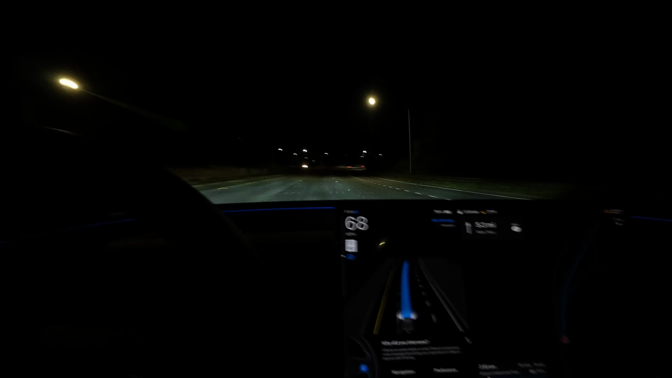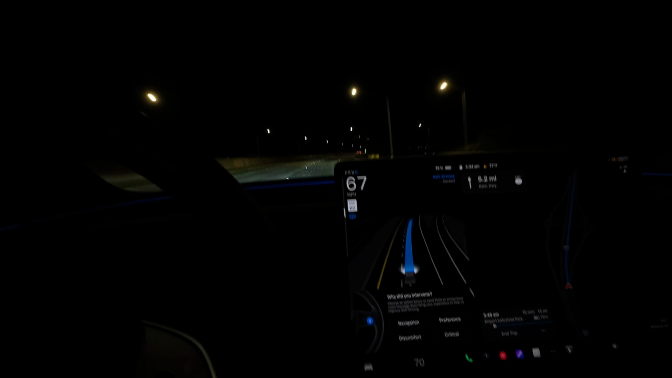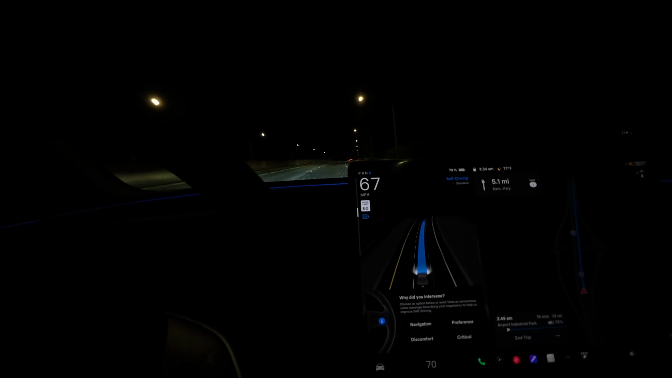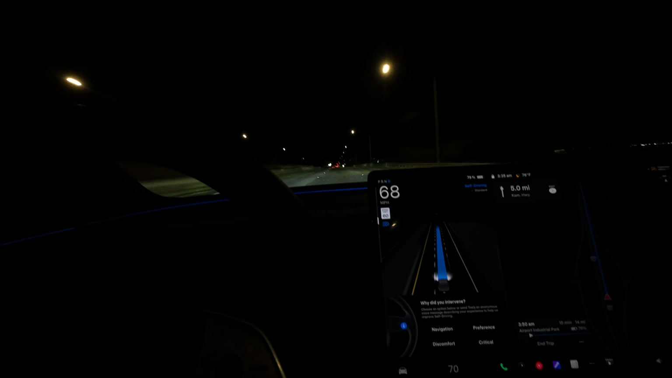Speed limit is 60 miles, going 68 right now, 67. I think it's just doing that to go with the flow of traffic, cars that pass me. This is the lane that I would be in, the middle lane right now. Either the middle or the left. I wouldn't go on the right because there's a merge coming up.